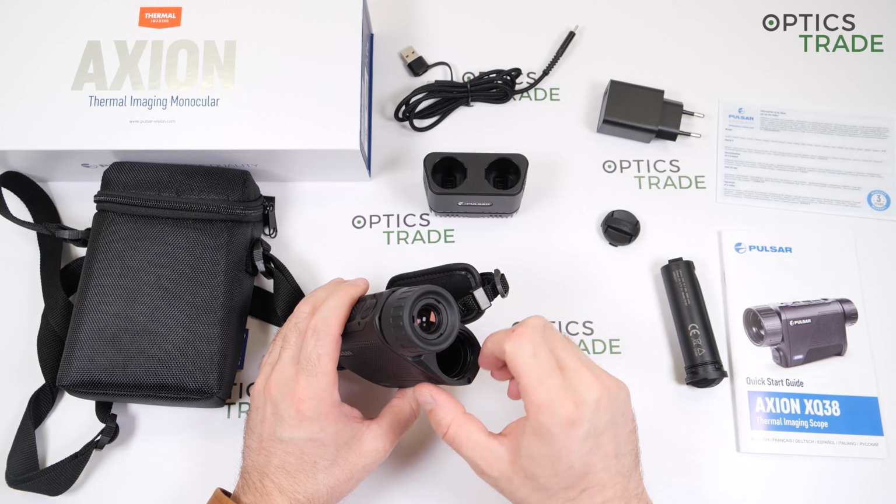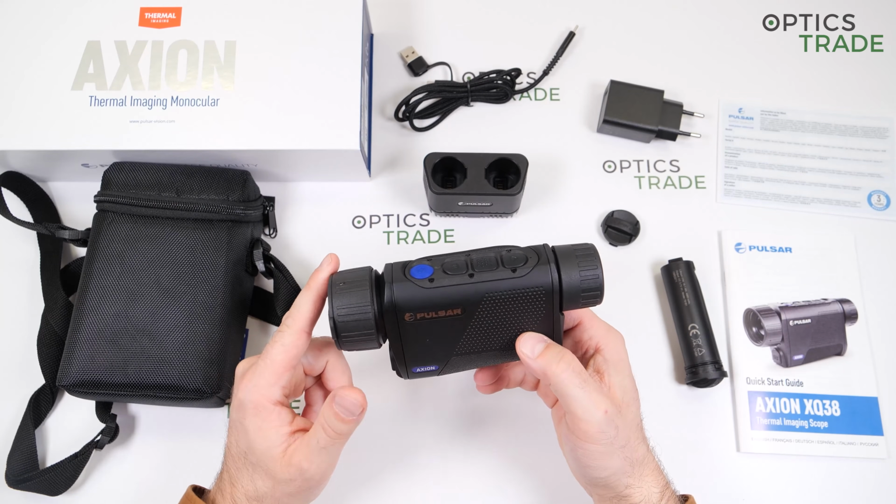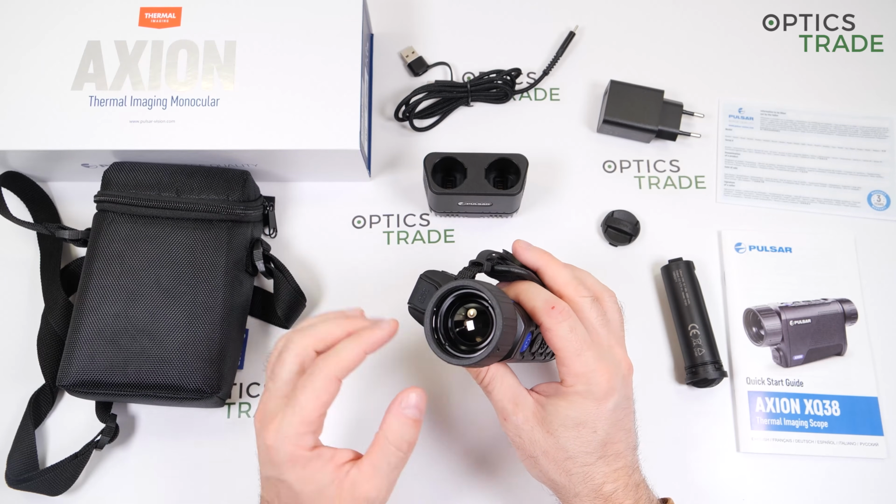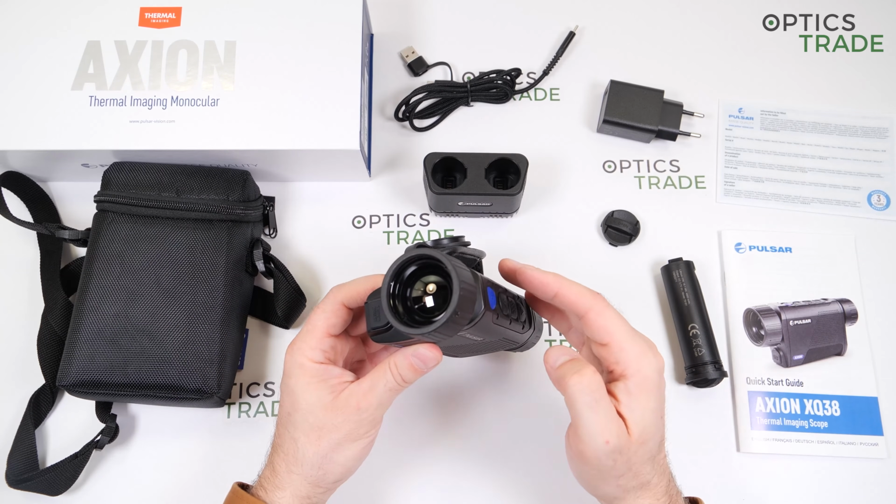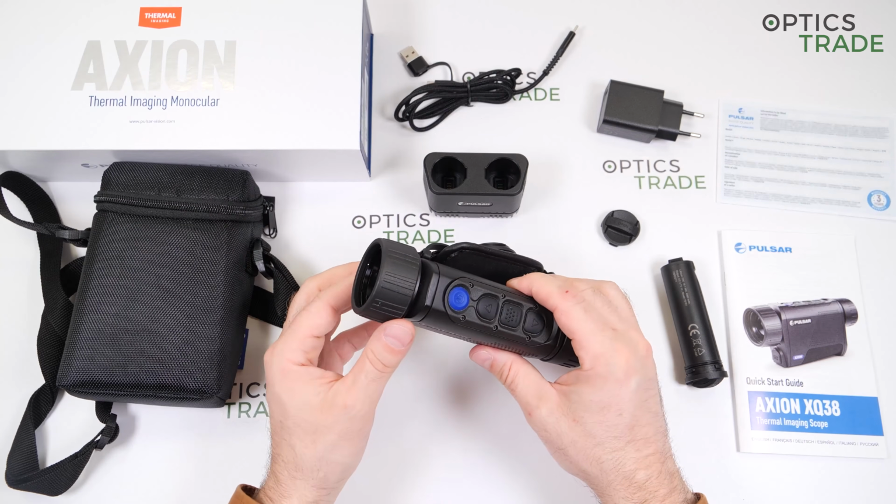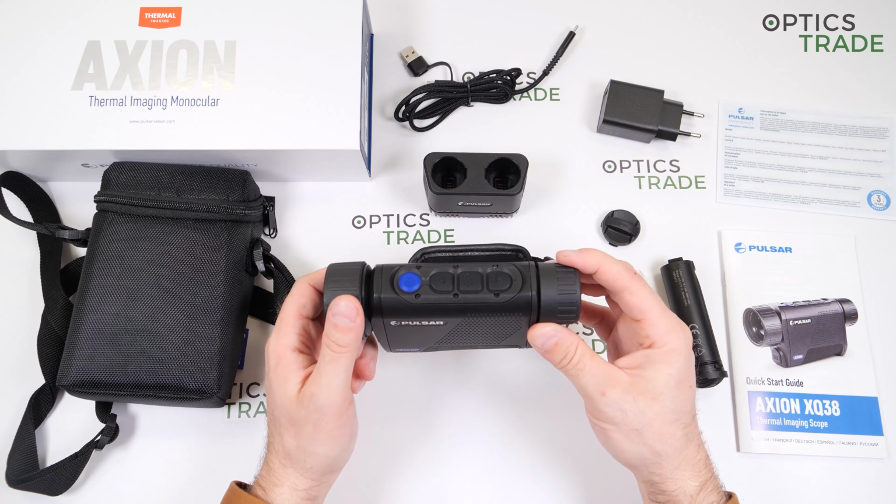It's AMOLED. It works all the way down to minus 25 degrees and to plus 40 on the other extreme. So even in the harshest winter conditions, this device will work without problems. Optically, it features a germanium lens, 38 millimeters, so quite a big lens, and the base magnification is 3.5, and then digital zoom goes all the way to 14. The aperture is 1.2, and the field of view is 17.8 meters on 100 meters, or 178 meters on 1000 meters. The range of detection is 1350 meters.